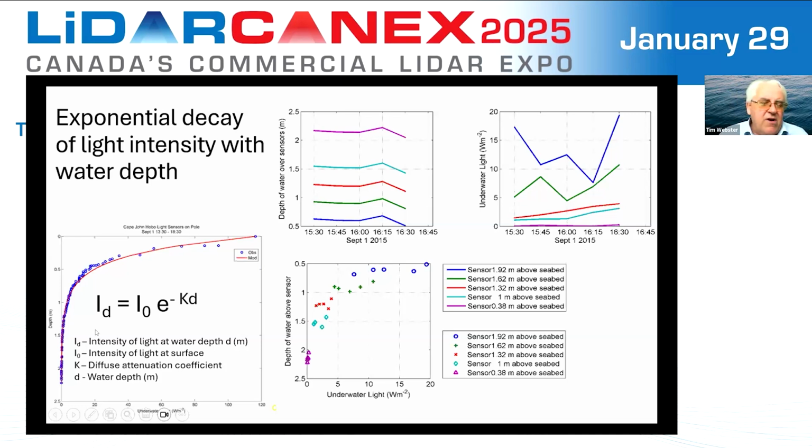Now, it's important to understand that light exponentially decays as you move through water. So it exponentially decays with depth. And here's some empirical data of these different sensors plotted, and we can calculate an equation where we're looking at the exponential diffuse attenuation coefficient.